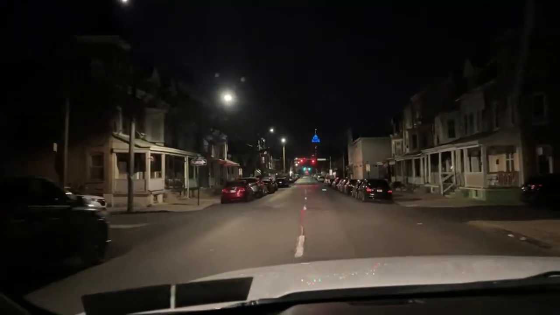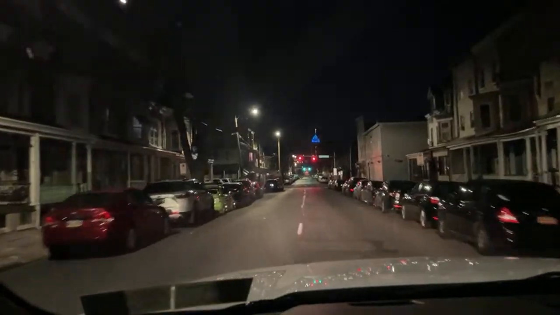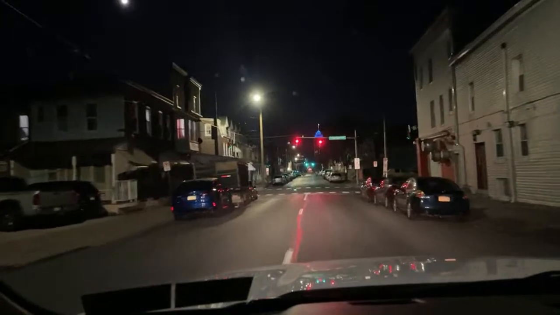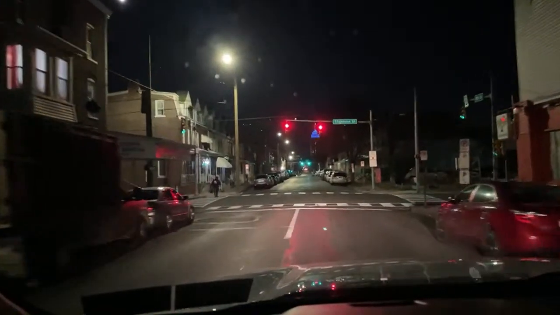Yeah, he didn't care who he was passing. I wish it would have been a, like, right in front of me, that unmarked car, that white car. Oh, we would have seen some action, man. He would have shit his pants.